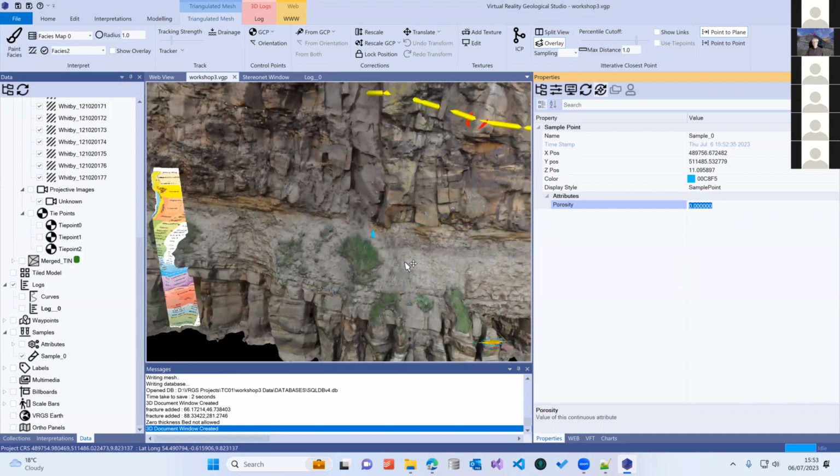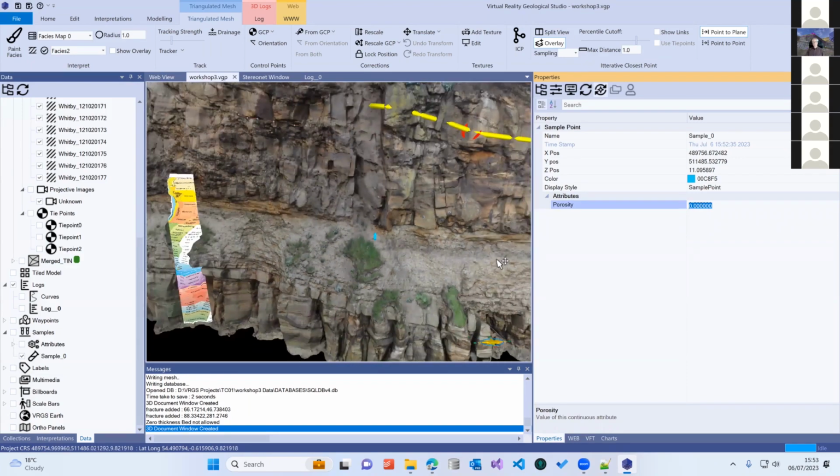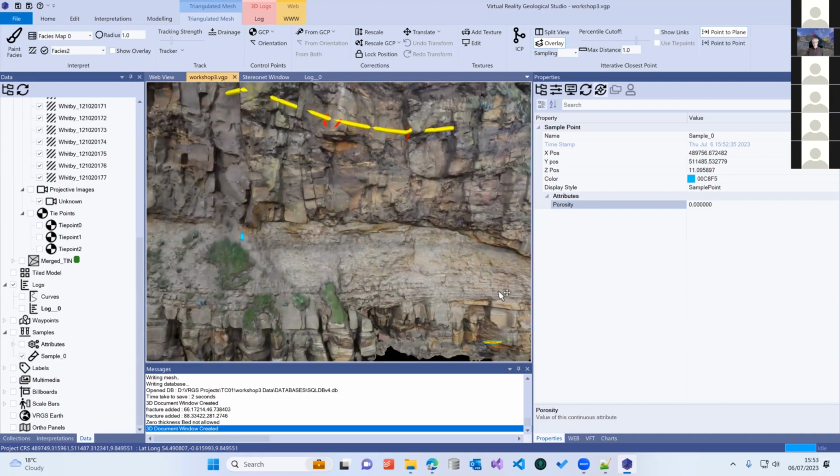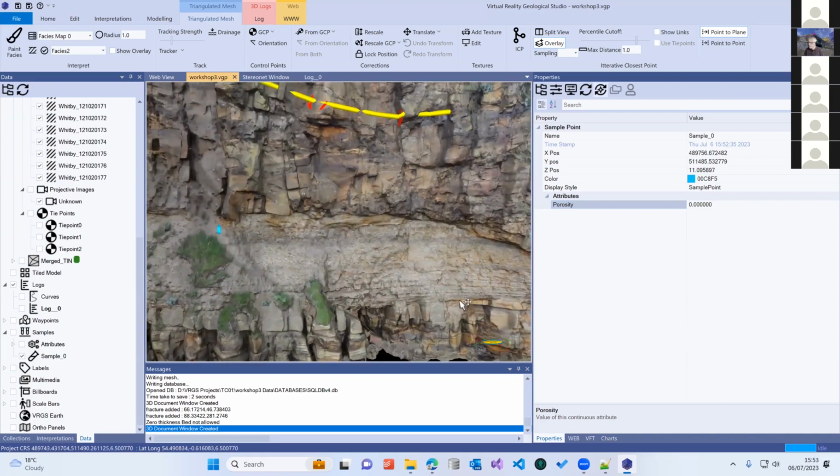So the idea is that where this was used and when we started developing it, somebody had a set of data that they collected in the field, they had X, Y, Z values and a set of attributes, and we were able to bring them in as sample points.